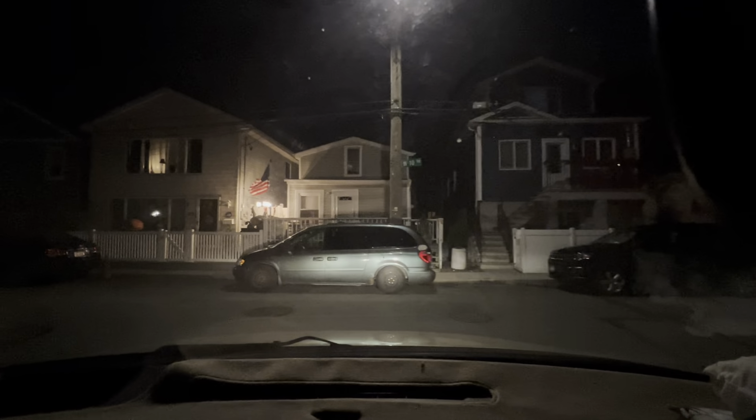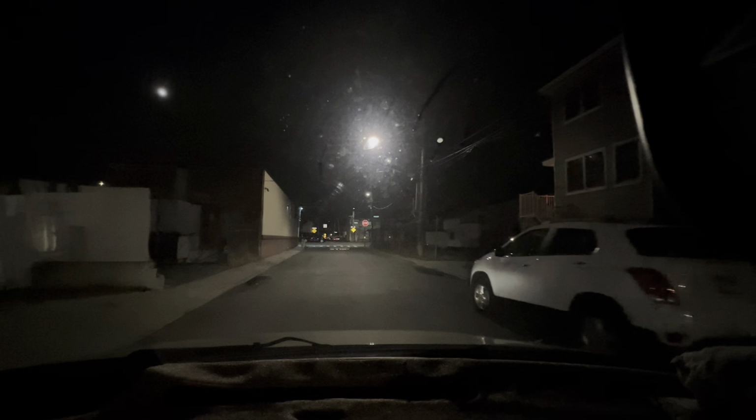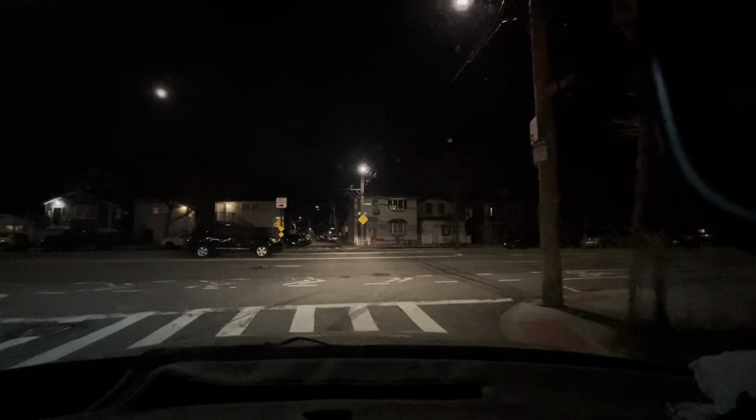Let's go for a little ride, see how this works at nighttime. It looks nice. Looks really nice. We're going to get some pizza. It's about 40 degrees out.